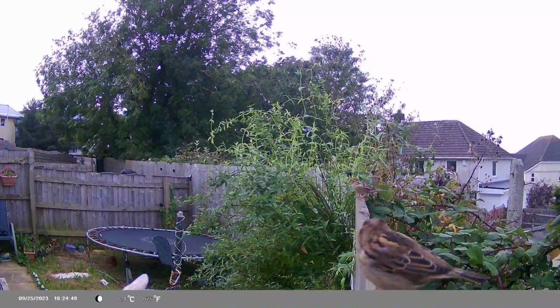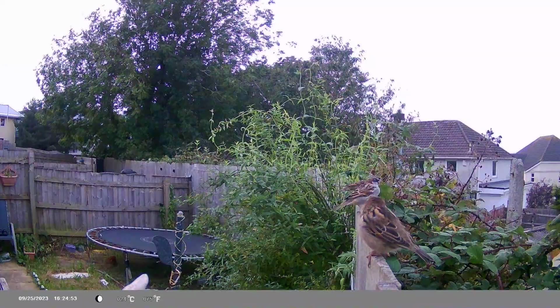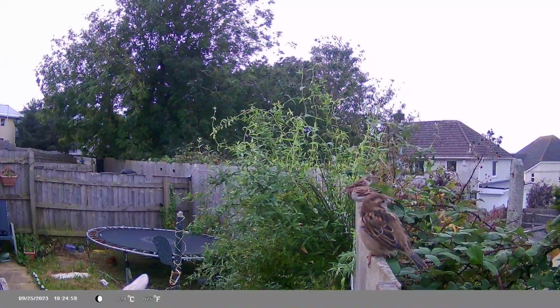So some of the other sparrows have started to hear about the new feeder, so they gradually start to flood in one by one.